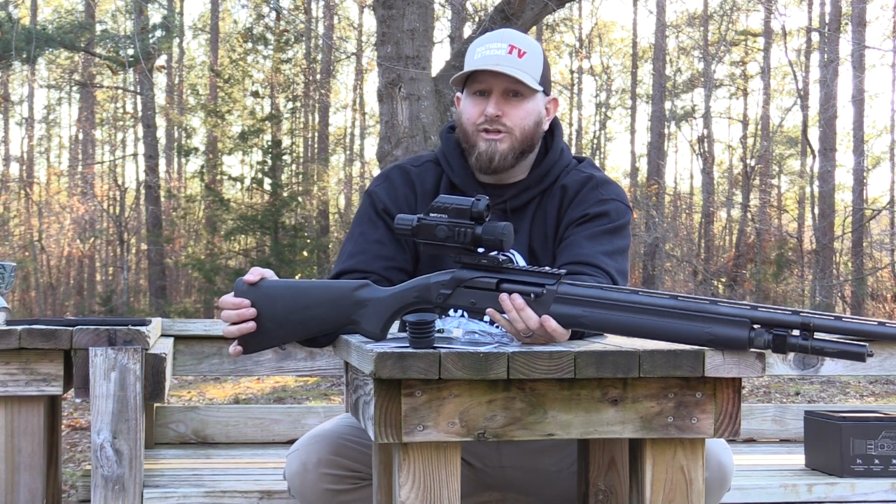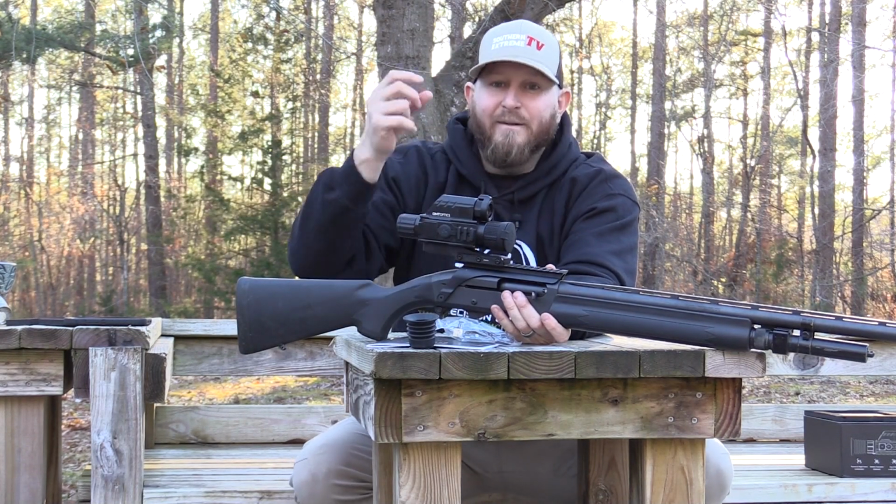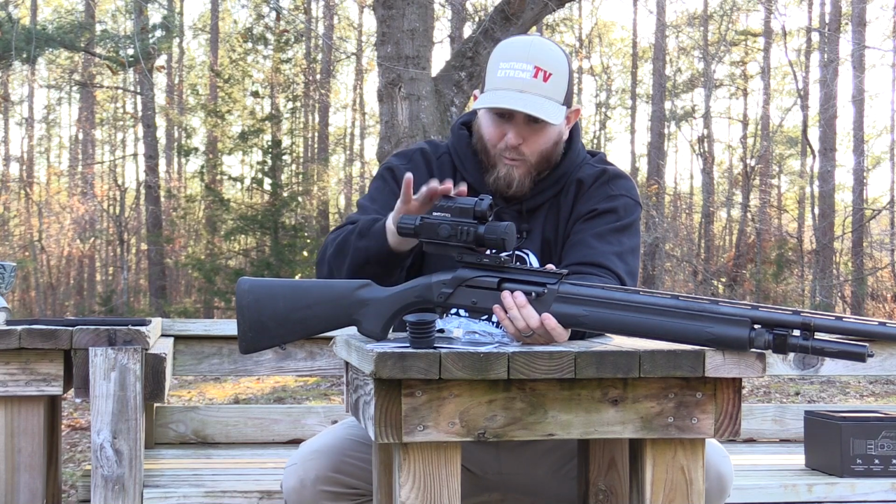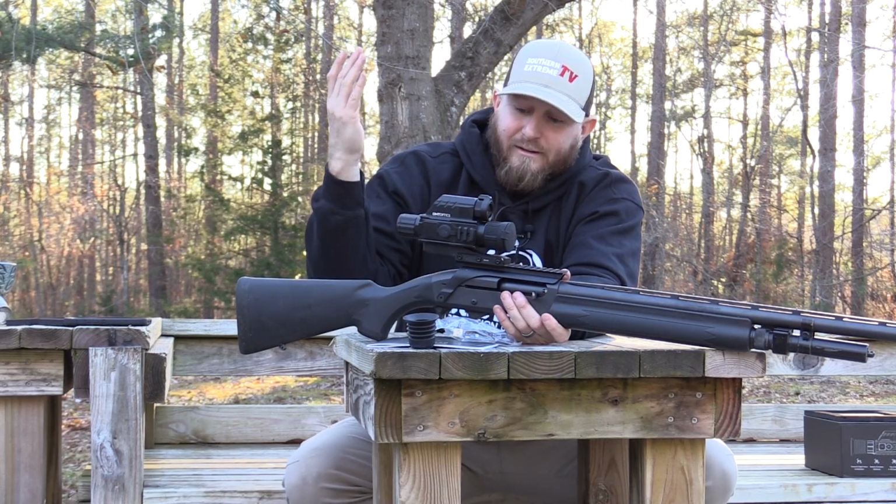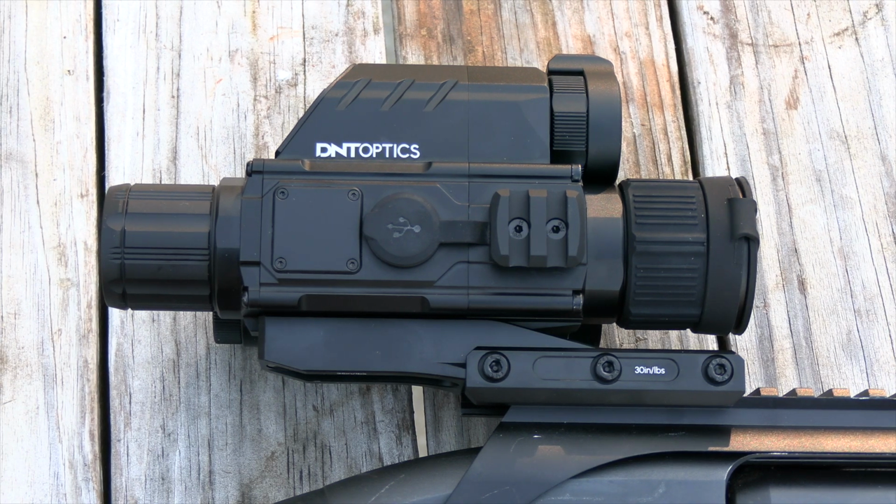And not only could you do all of those with one gun, but you could do it all with one scope, with one optic as well. So in theory, with one package, you could deer hunt, turkey hunt, and predator hunt, and you check off all the boxes of daytime and nighttime abilities.